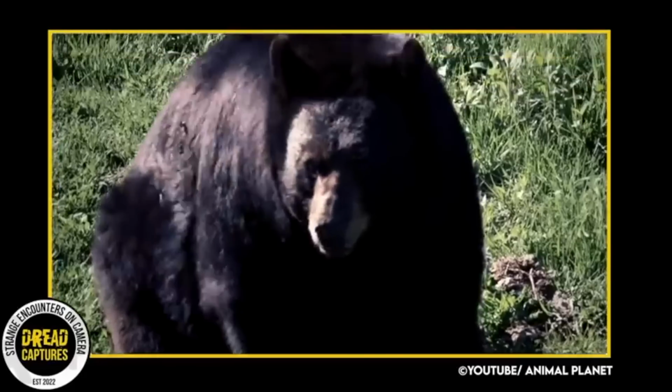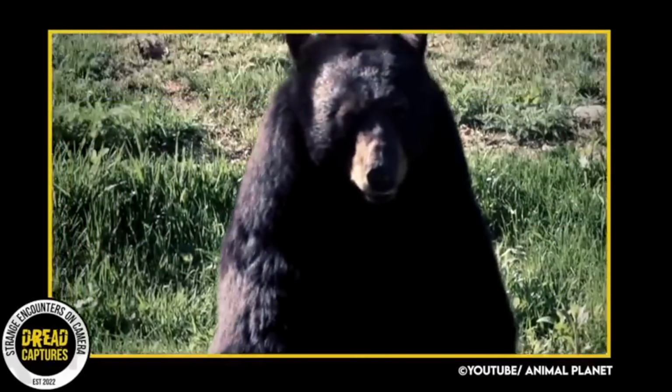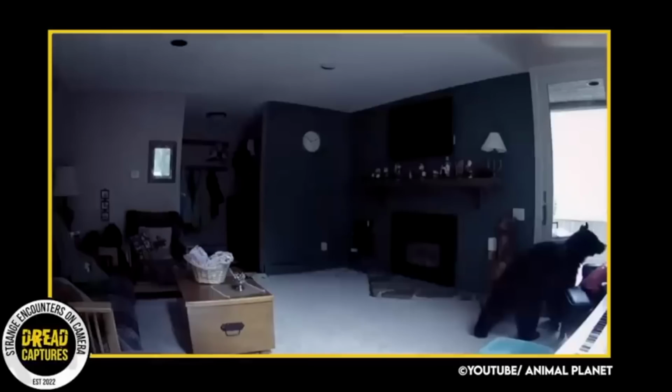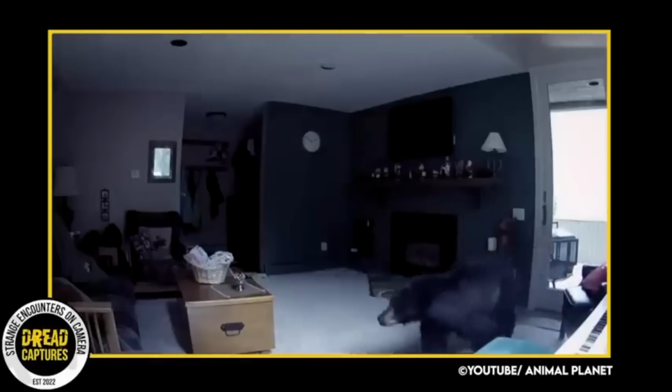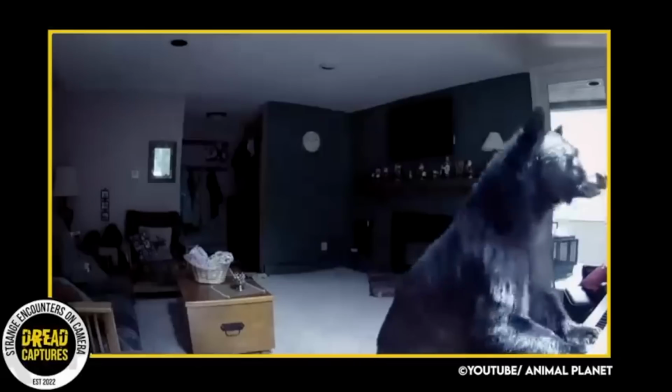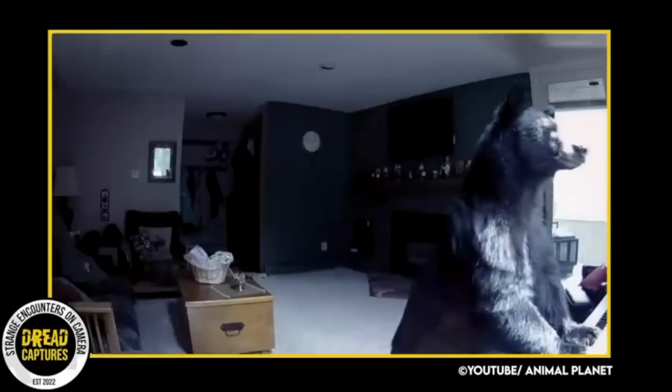The American black bear can weigh up to 550 pounds and may attack if surprised. They might not necessarily seek out confrontation, but if he felt startled and trapped and viewed her as a threat, things could have ended very badly.